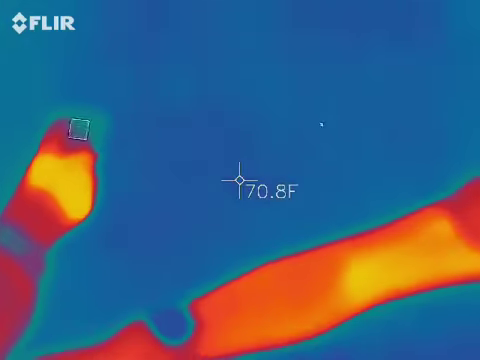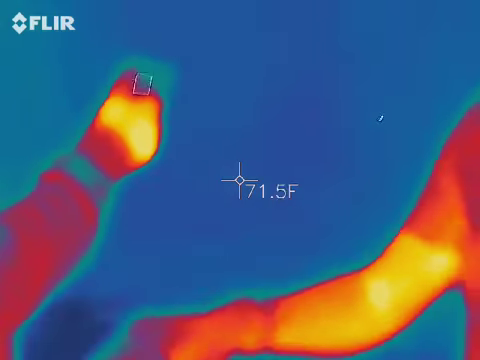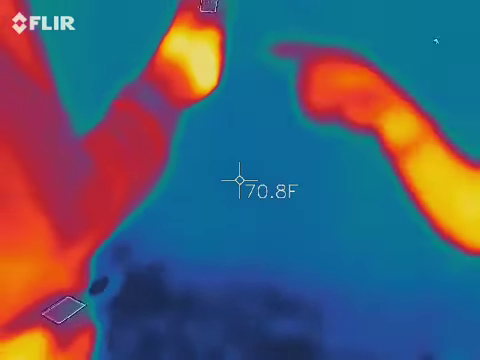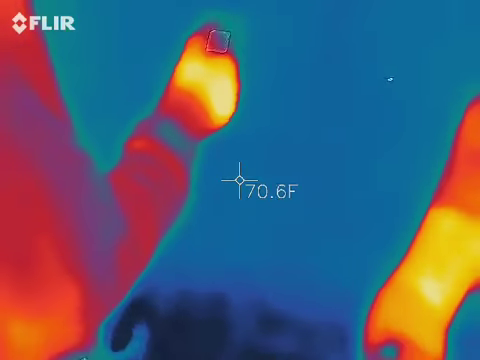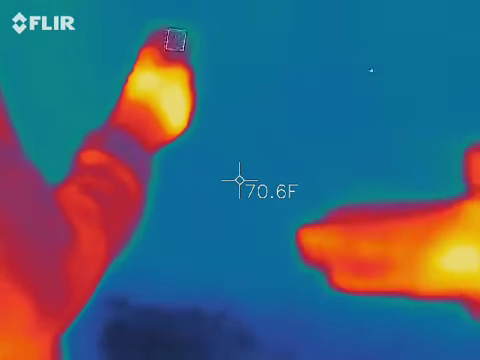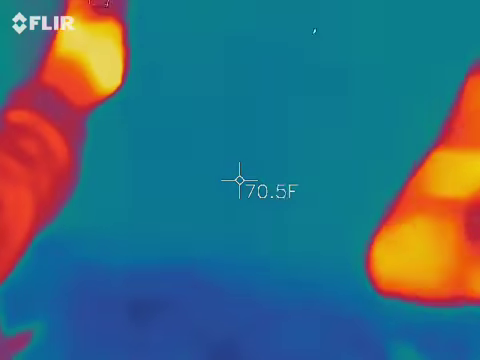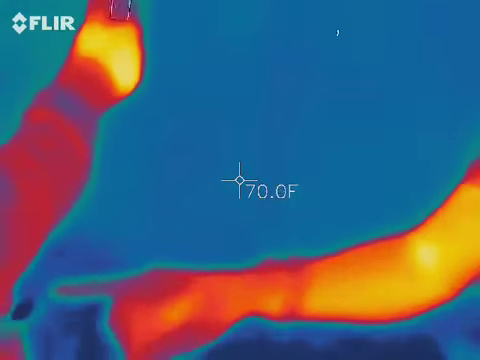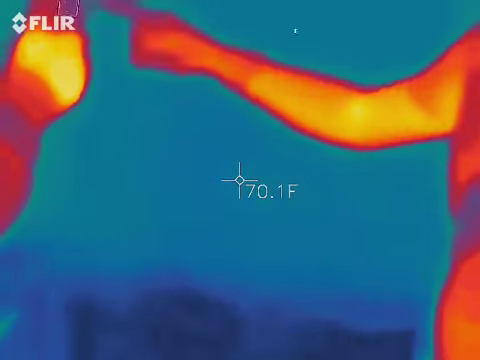Now, the top number is humidity. We don't care about that. You care about the bottom number. So let's say hers goes down to 62. That means she's measuring the air in between, and you need to find where that cold spot is coming from. You would hold your camera still and start moving this probe around, because his is only measuring the wall.